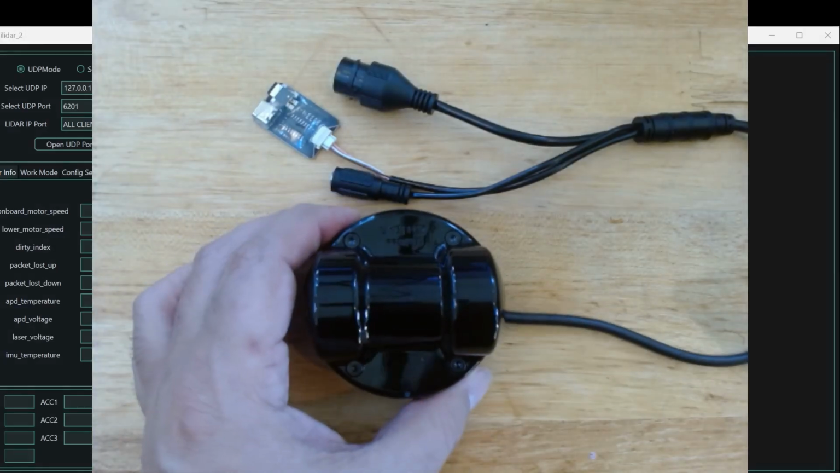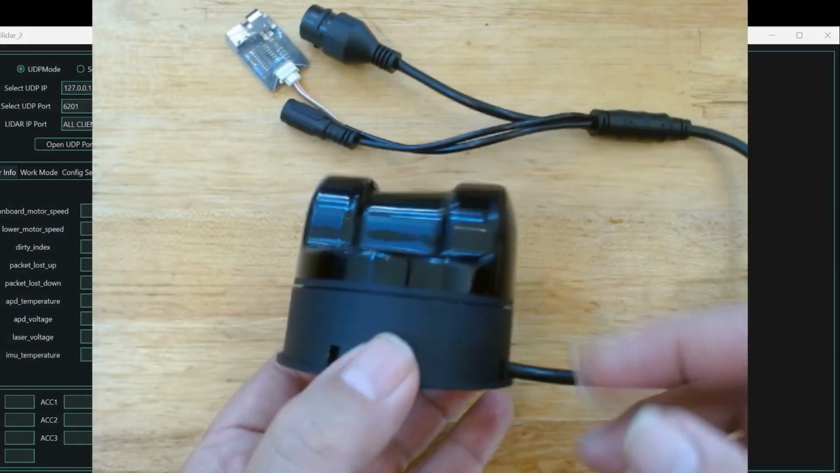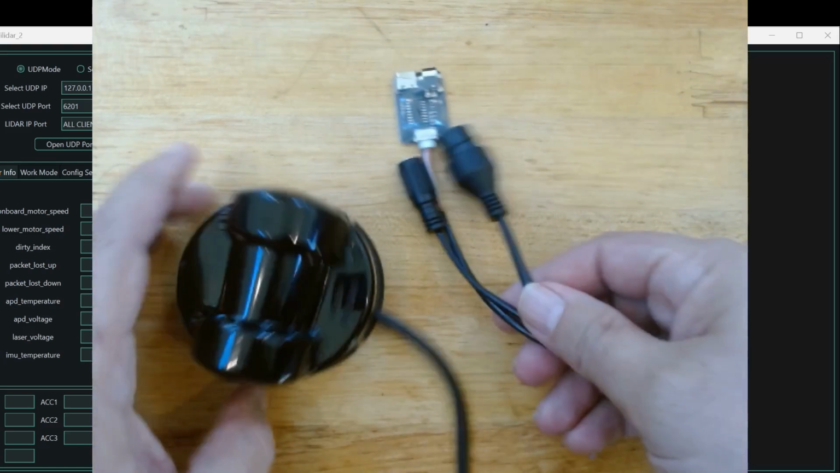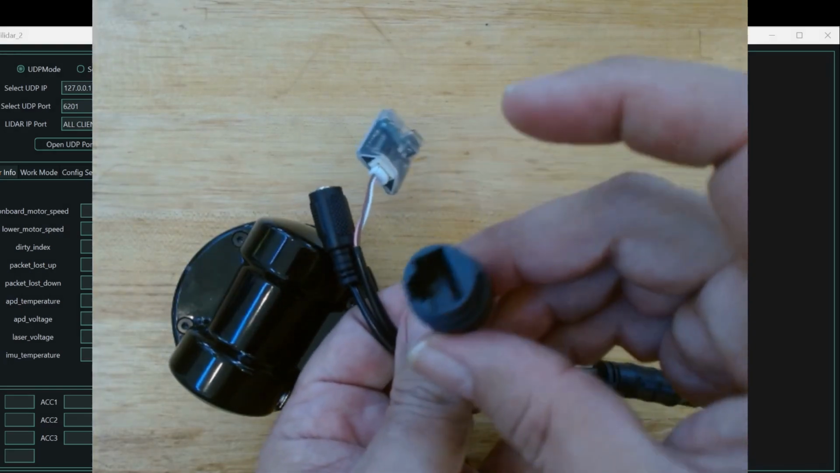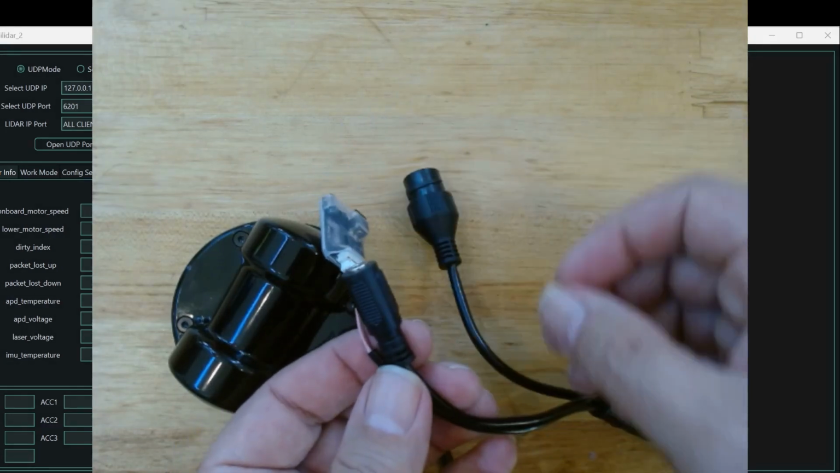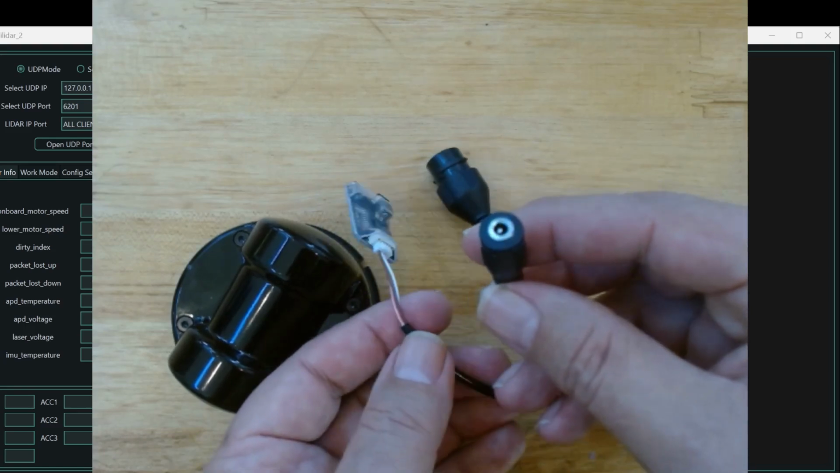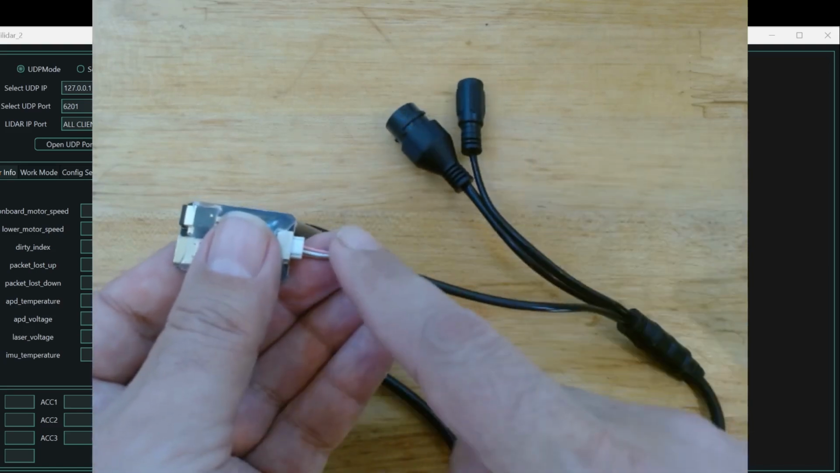So here's the unit. It's this seam right here that needs to be water protected. The cable is 3-pronged. So this is the Ethernet connection. It does not support PoE. Instead, you plug power into this. I think it's a 3.5 millimeter barrel jack, positive on the inside. And then this is the serial or UART cable.